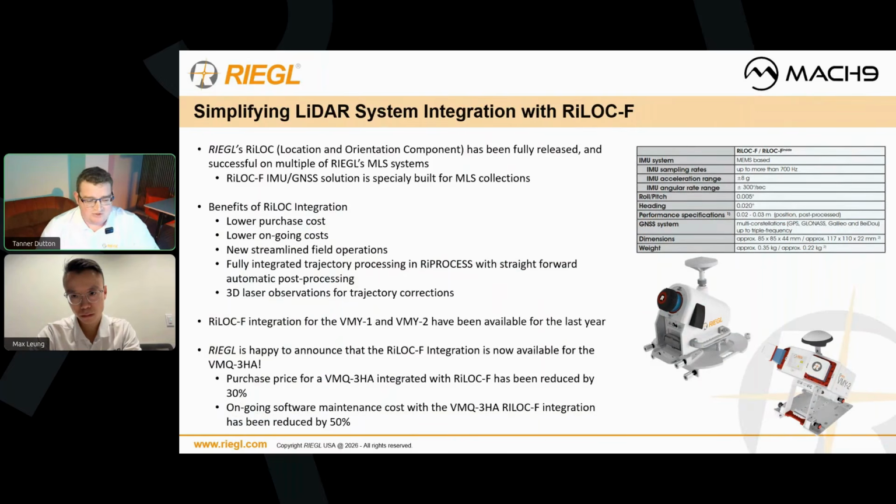Depending on the configuration you're looking at, the purchase cost has been reduced by 20-30% on most RIEGL MLS systems. This is big because it drops the barrier for people trying to enter the mobile market that still want high-end survey grade data. So we're dropping the price without cutting accuracies.